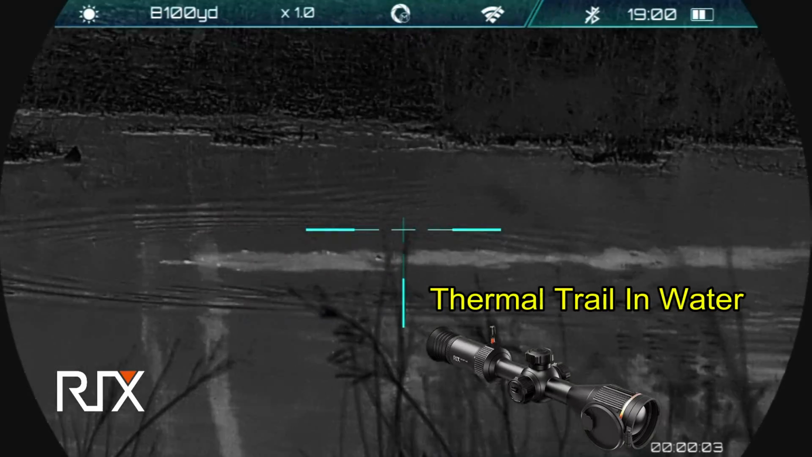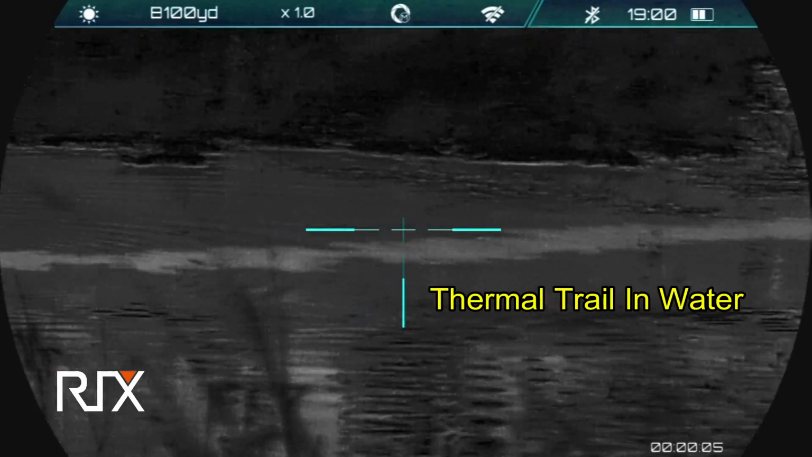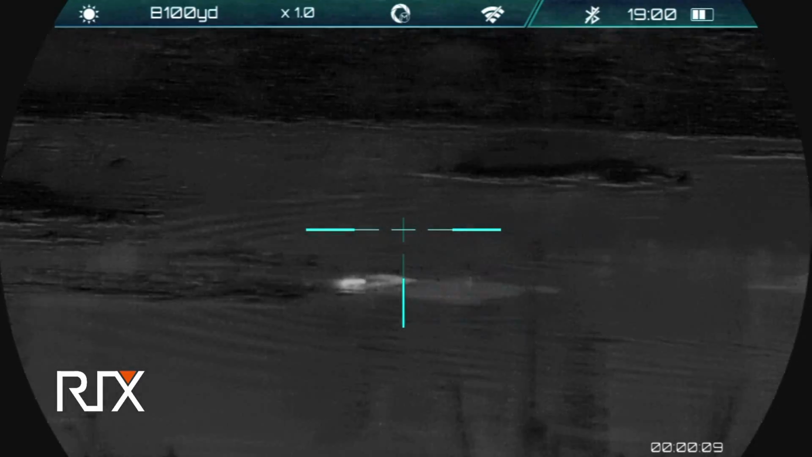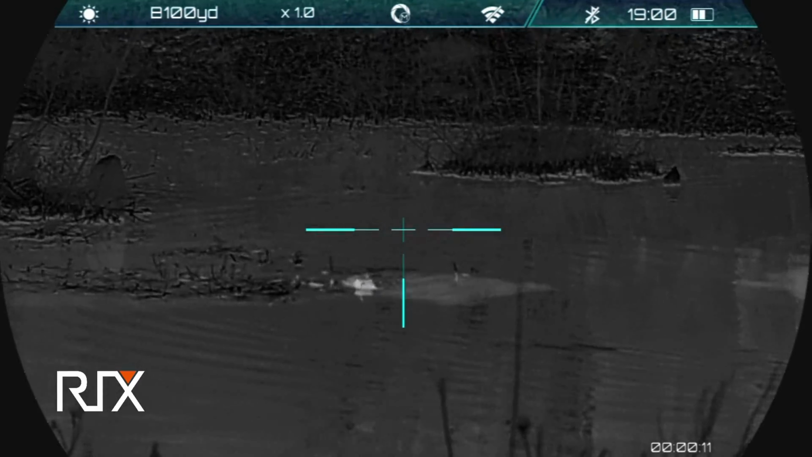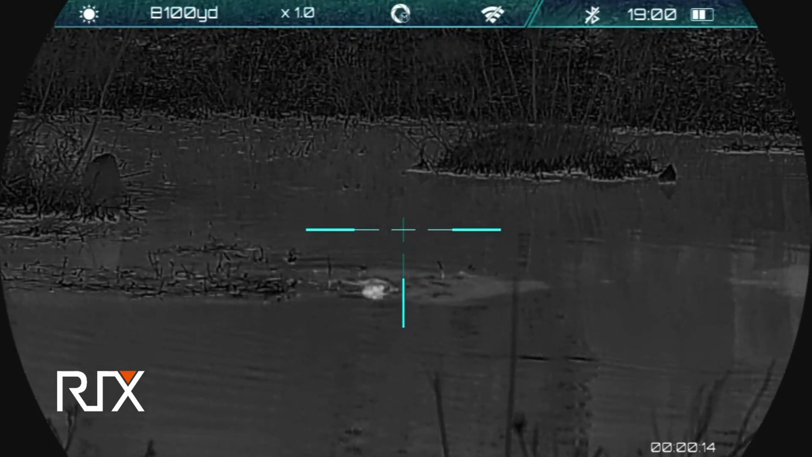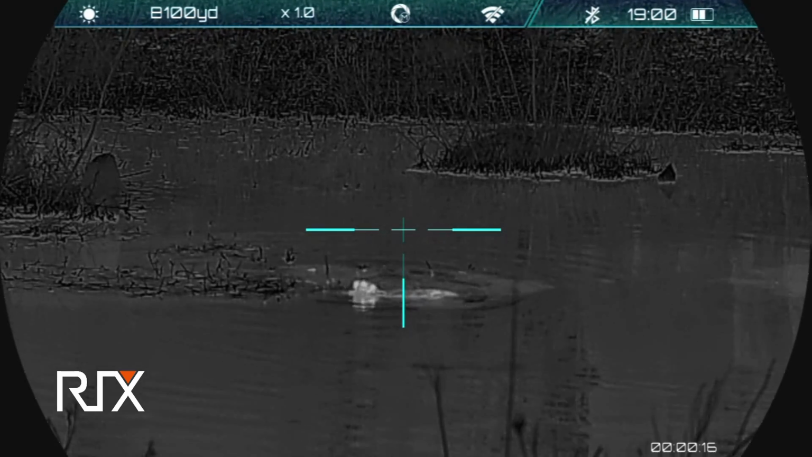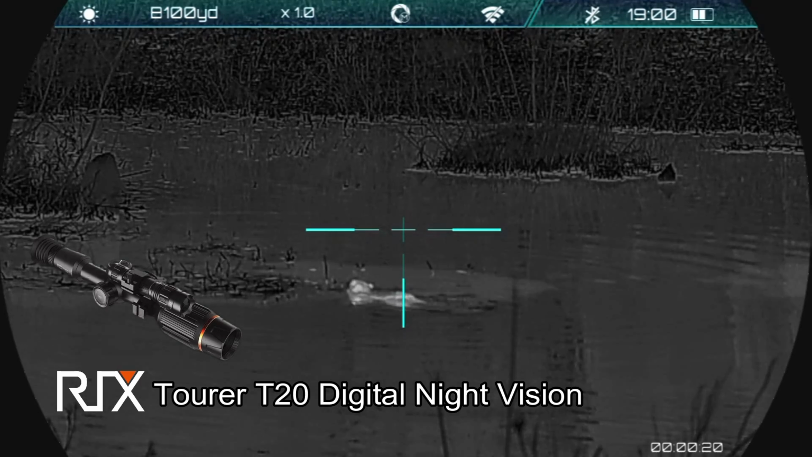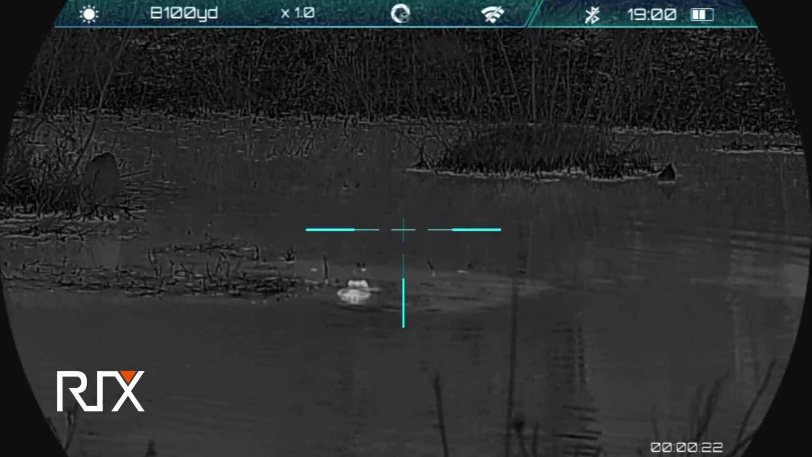And I've turned on the Rix Leap as a beaver has come in, and check out the thermal trail in the water. That is the beaver heating up the water as it goes through the water. It's nice cool water. And the beaver is stopped right here, and you can see the water warming around the beaver. The beaver is going to start working right here, and I'm going to move over and get on the rifle with the Tourer T20, get it running.